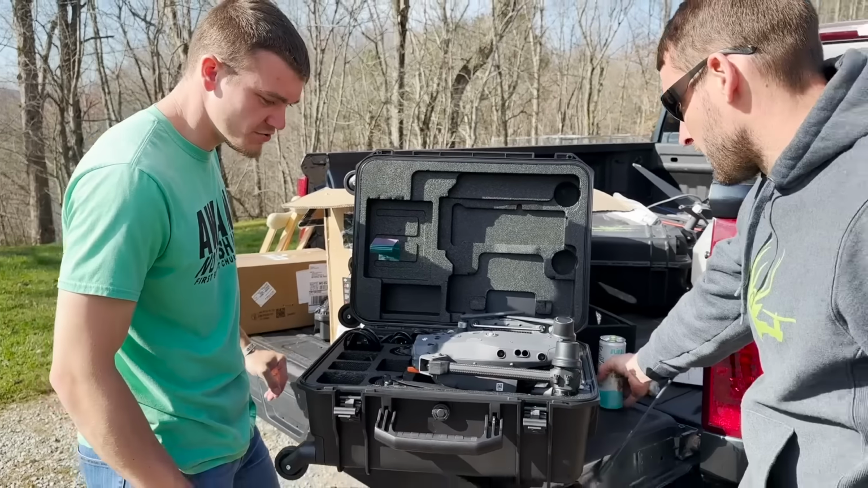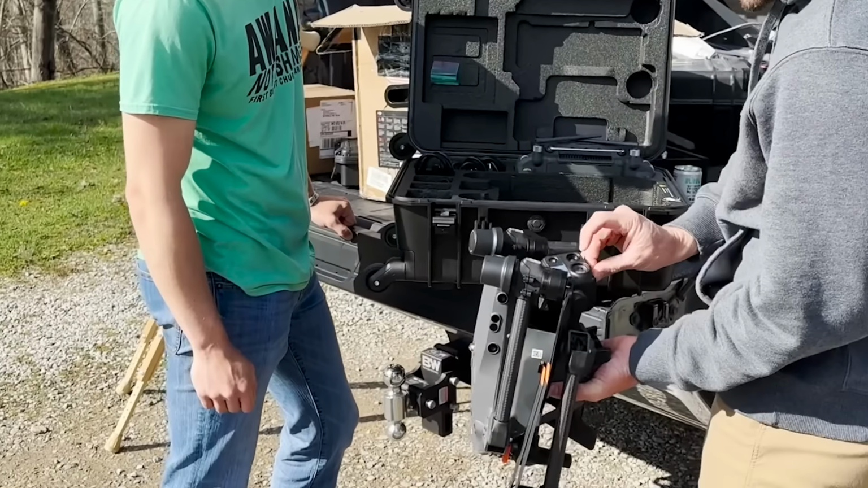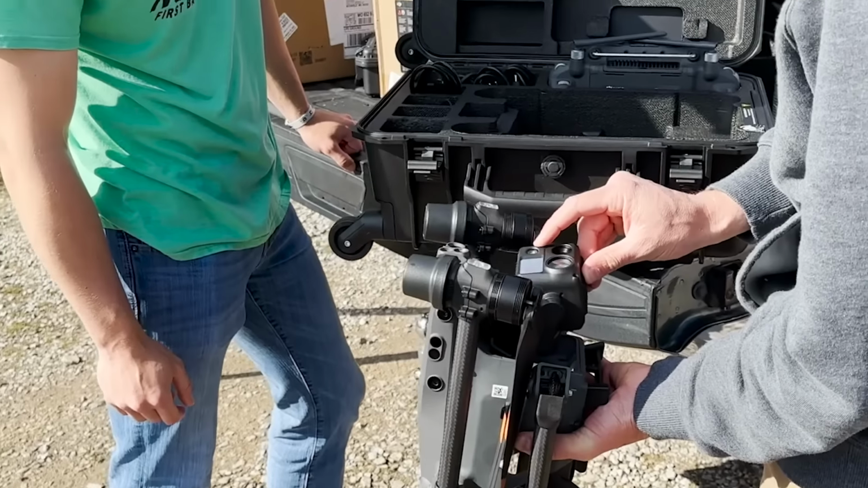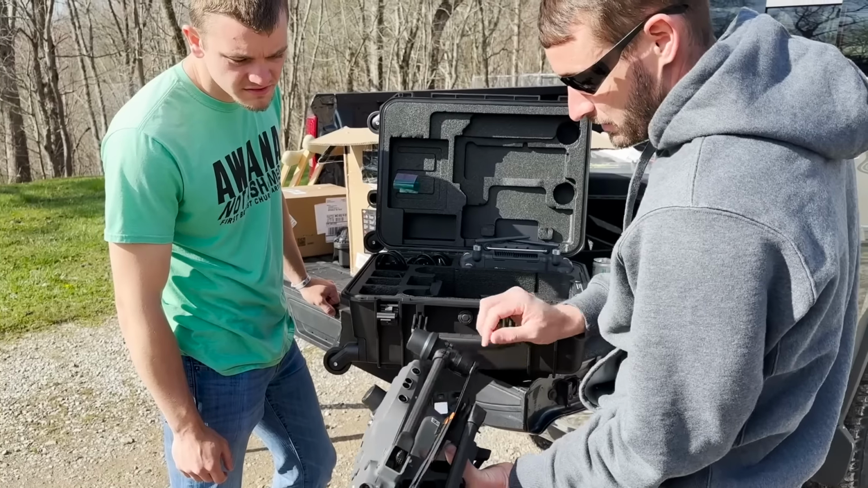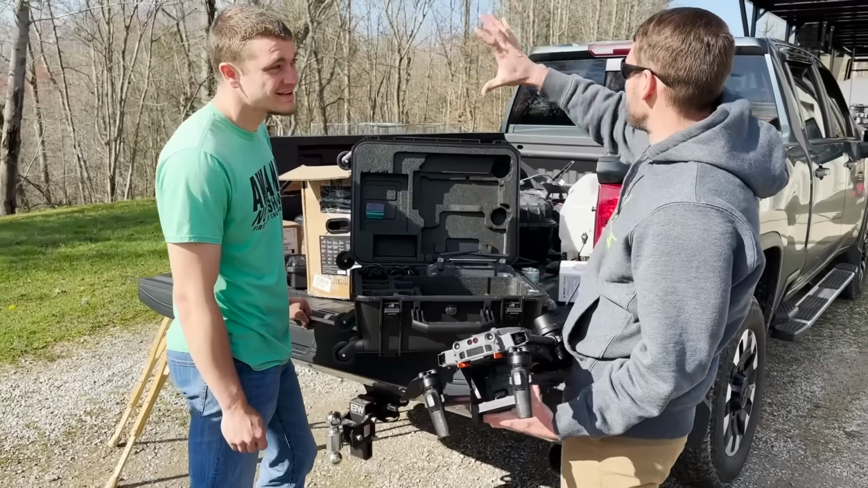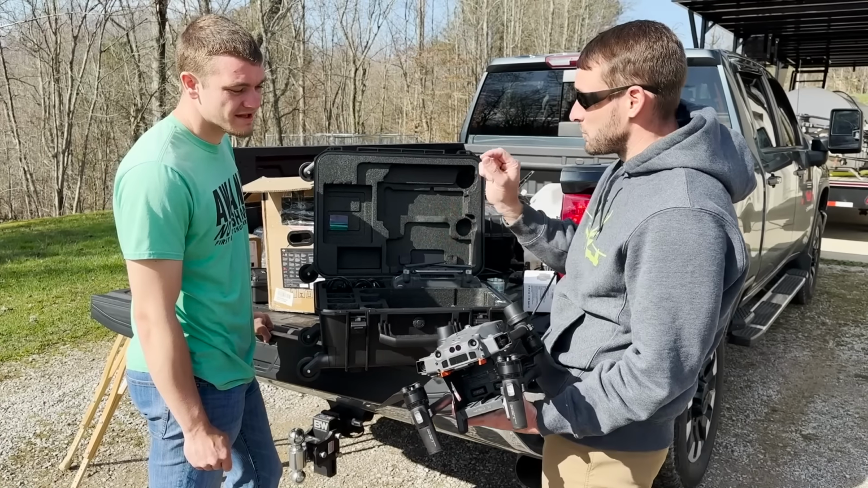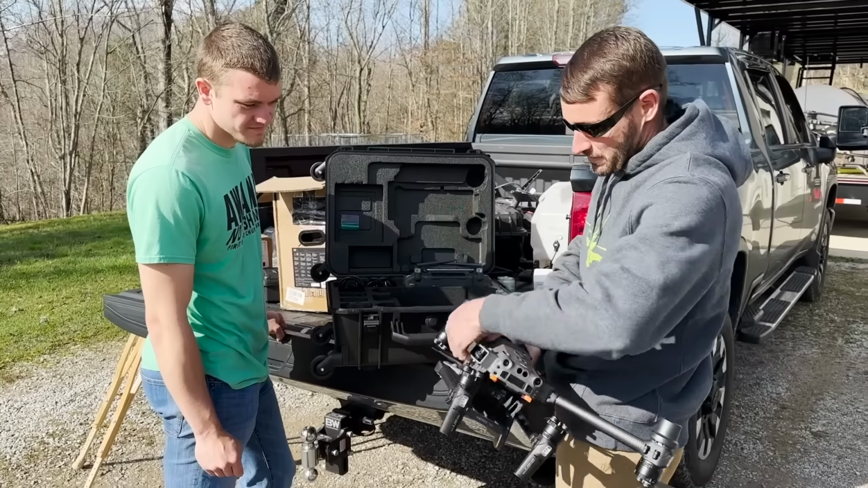And what does all this do? Well, starts with this. This is your 200 times zoom camera, thermal camera, wide angle, FPV, all these sensors right here. So you don't crash into your house. Okay, that's good. Trees, if the leaves are on, you should be fine. But if the leaves are off like this, little tiny twigs, it might not see. Okay.